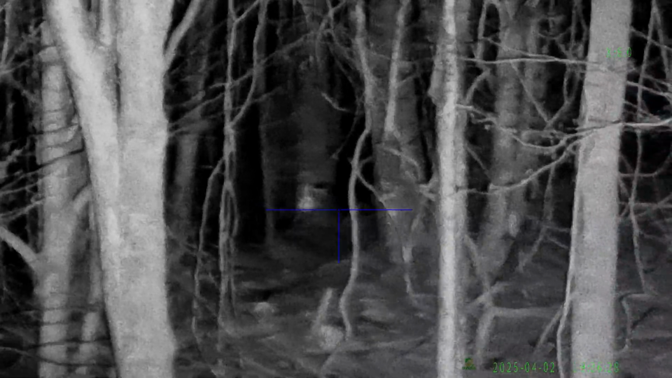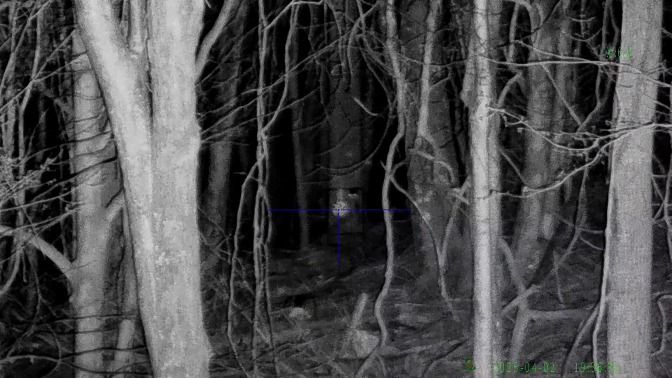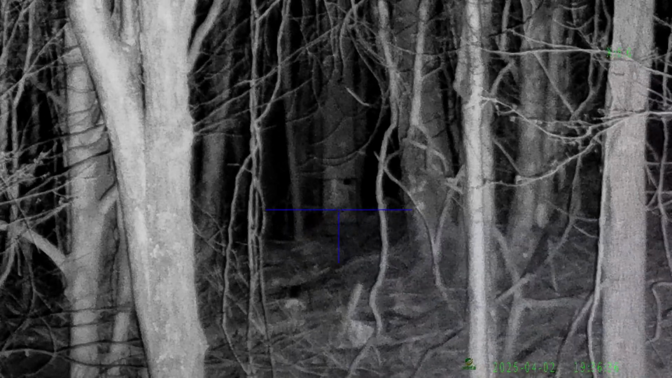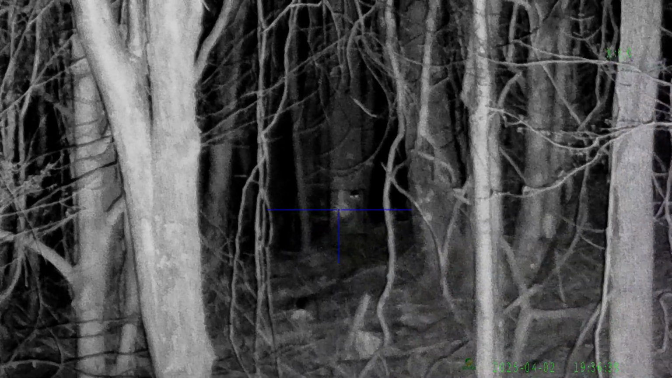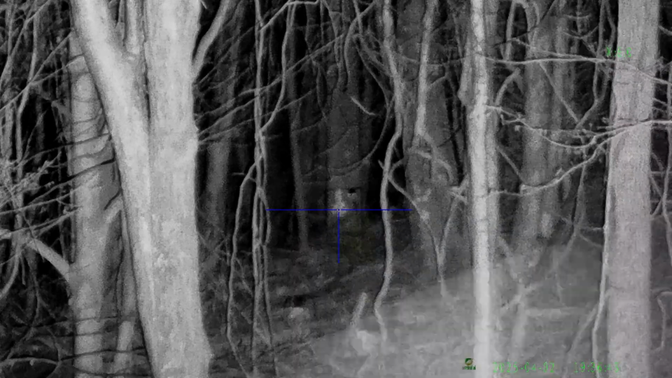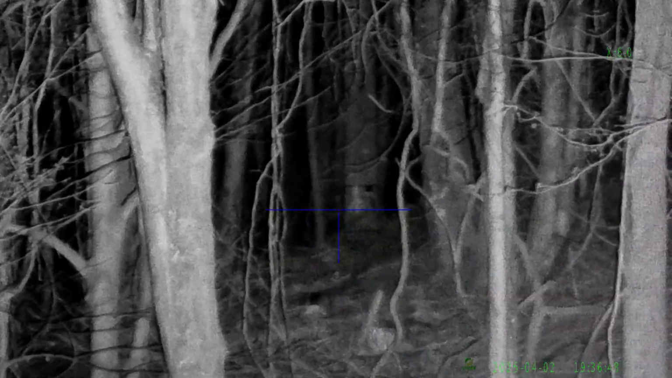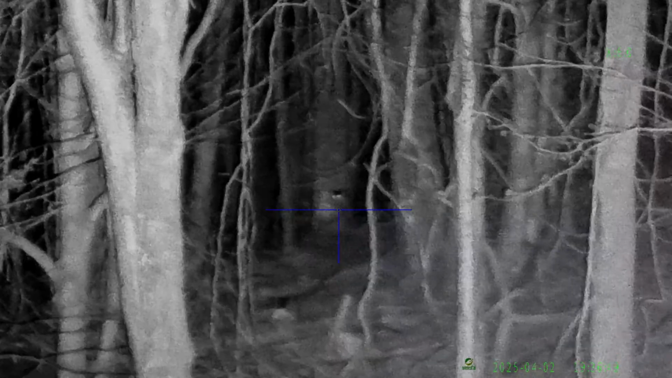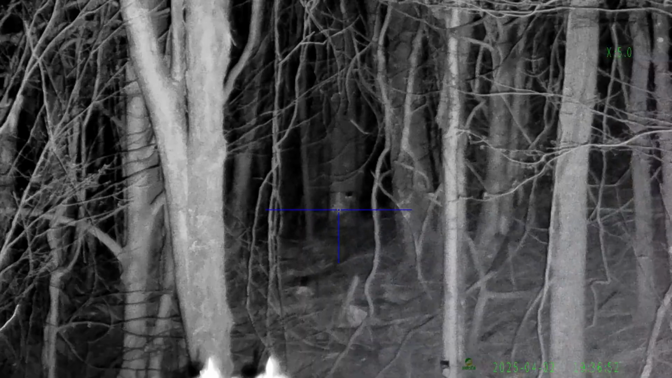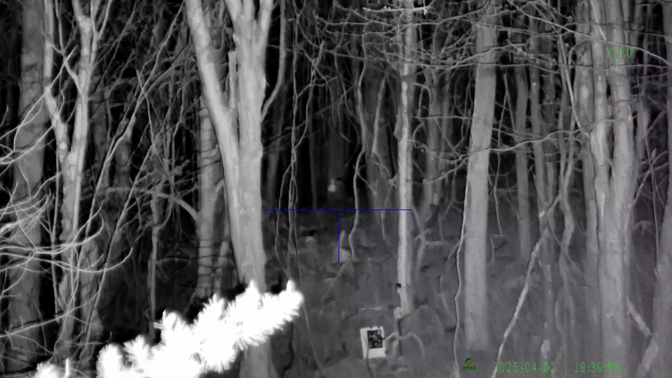Oh, we lost it there. That's my bad. Try again. Oh yeah, here we go. Nice. Very nice. Yeah. 160 yards, baby. Ringing an 8-inch gong. Nighttime, pitch black.